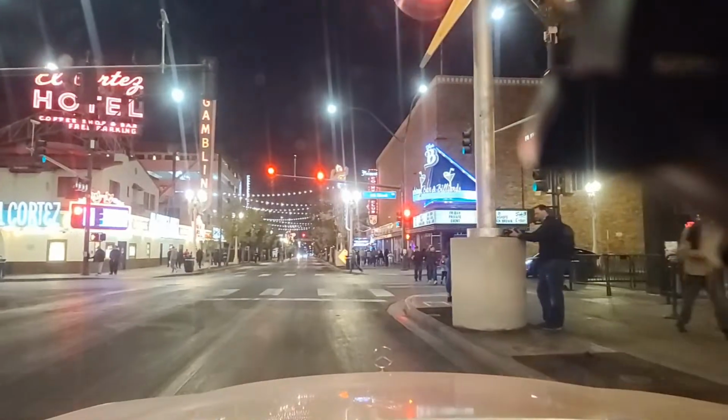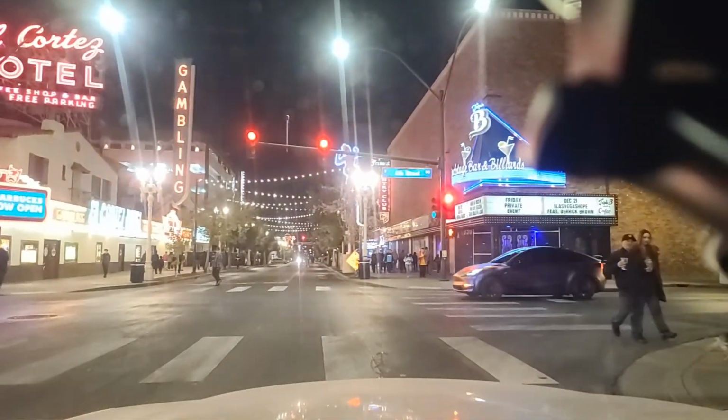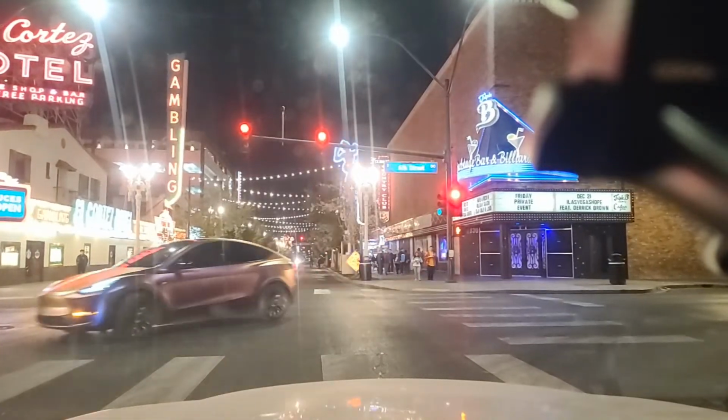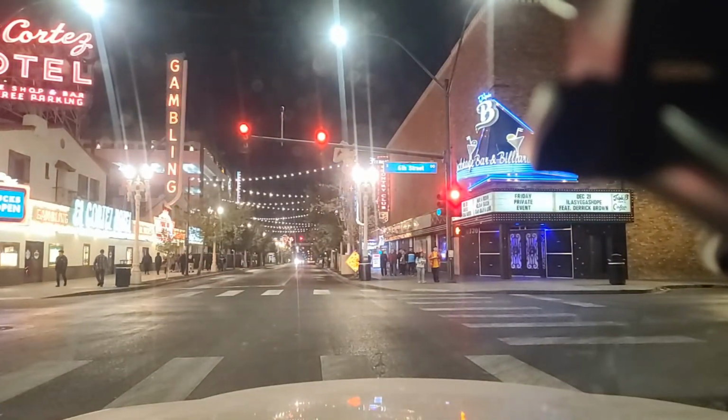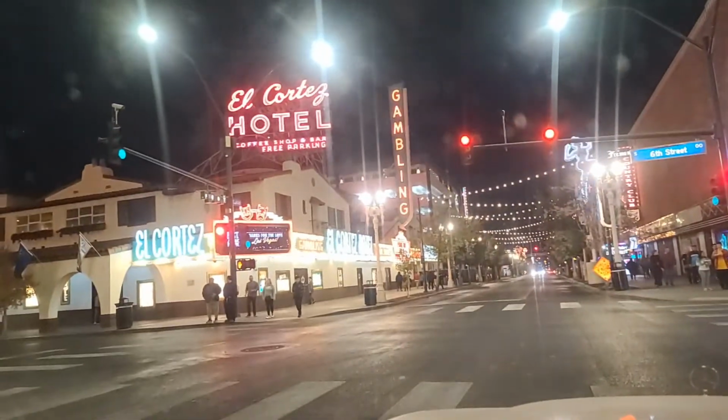Therapy, I got a video of that actually. One of the bouncers there let me go inside and do a little tour inside. It's not a big place, but he let me go in there and do a little tour. Look at that Tesla. Looks like a purple wrap on it. That's kind of interesting.